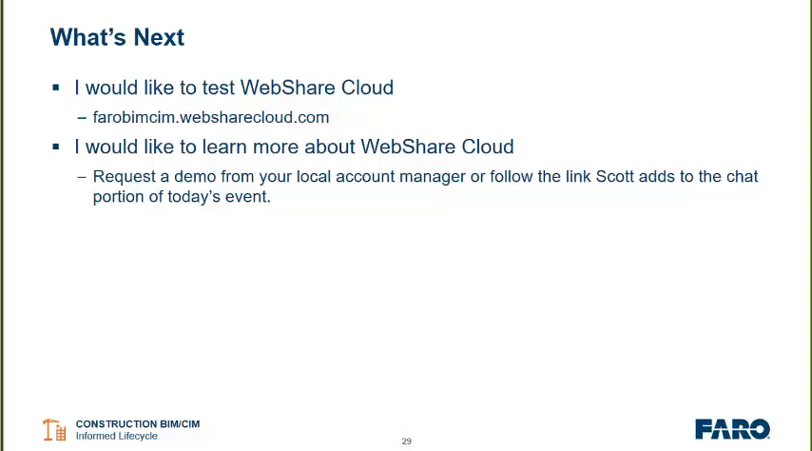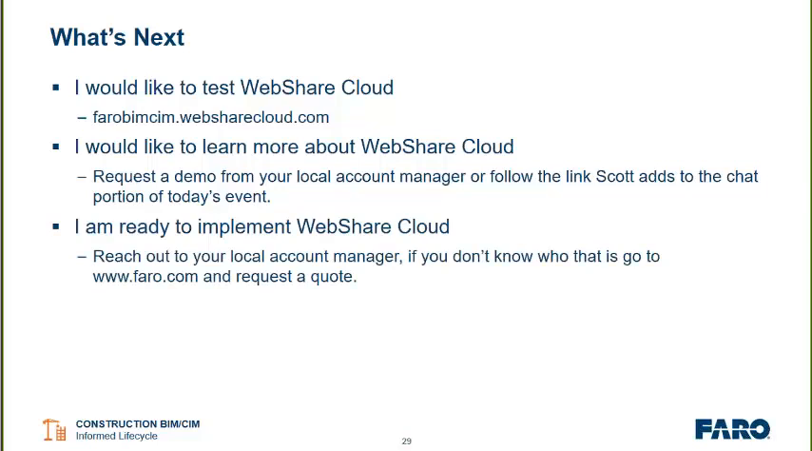And for those ready to implement WebShare Cloud, your account manager is then going to be your main direction there. If you don't know who that is, go to www.faro.com, and there's a link towards the bottom that says request a quote. You'll be able to select that, type in your information, and it will all be passed over to the proper channels.